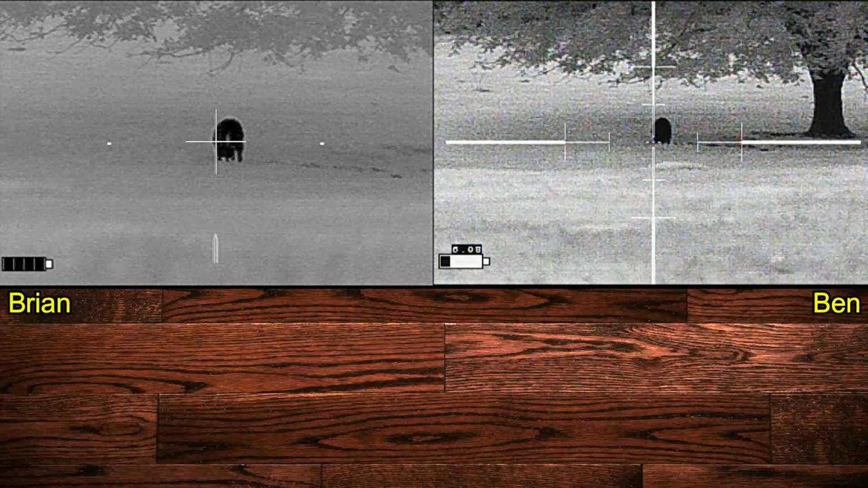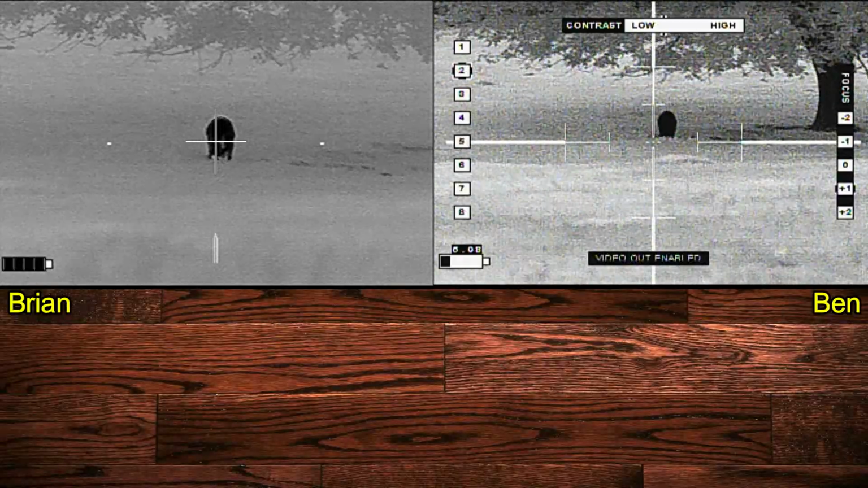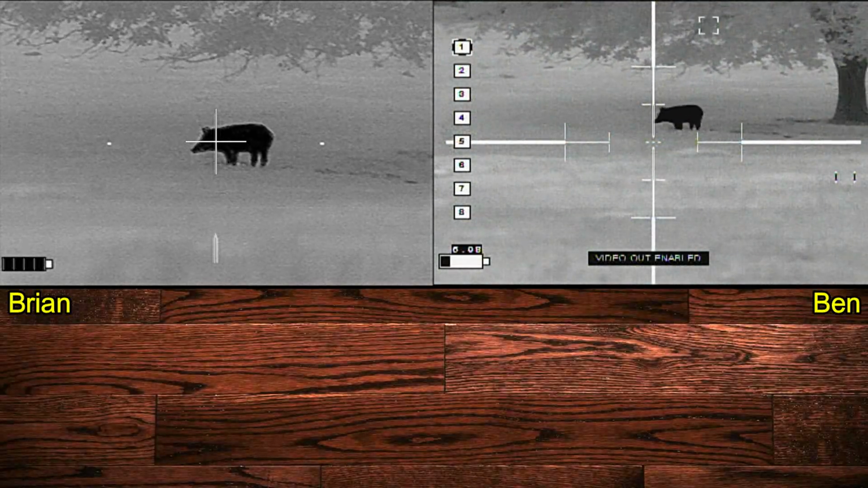And as I start to get bored, I start to chat at Ben a little bit. He's often shooting something different, so I ask him, "So what are you shooting?" .30 Remington AR, which has been a favorite caliber of his of late.